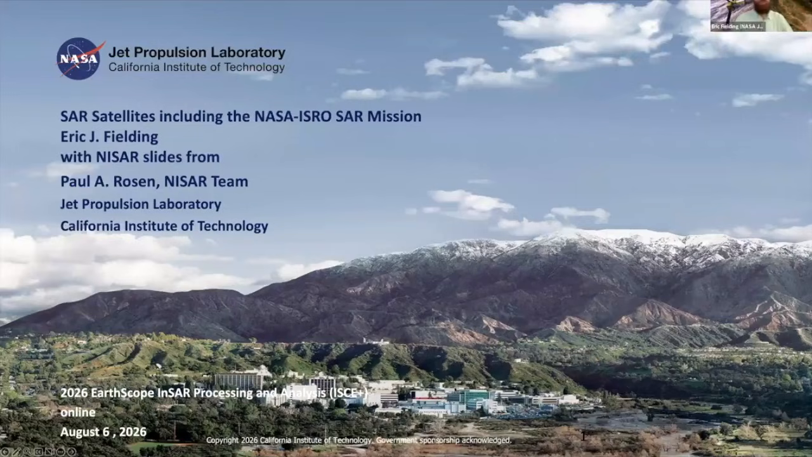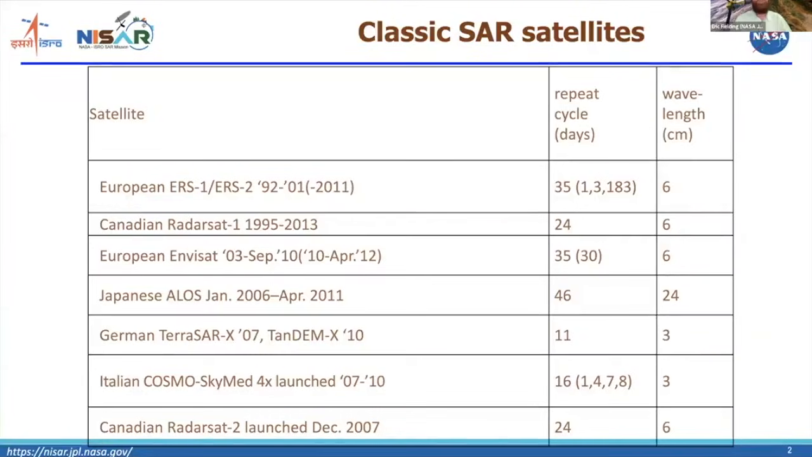Okay, great. So this is just a quick overview of what SAR missions have been available in the past and today. It's been a long time since the first SAR missions, but these are the key satellites that